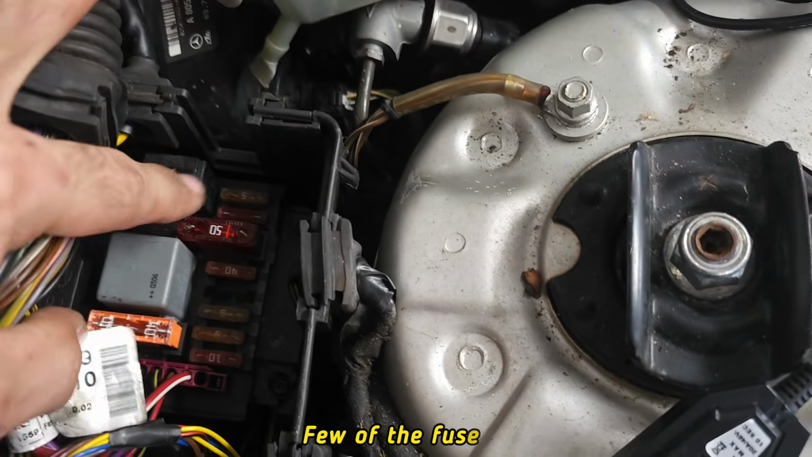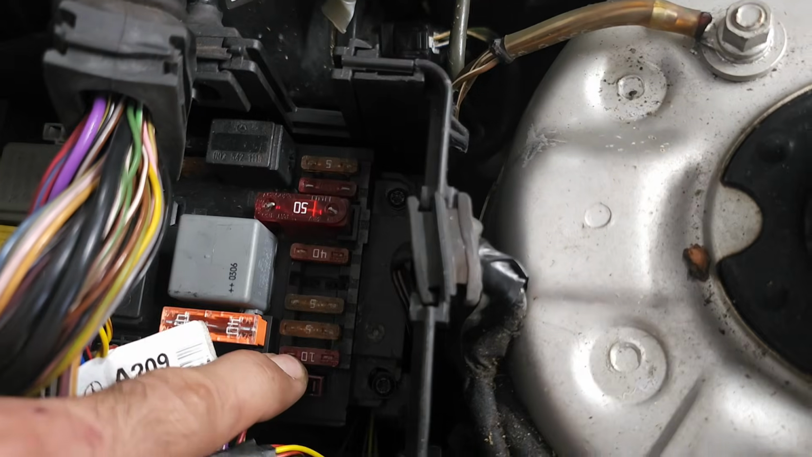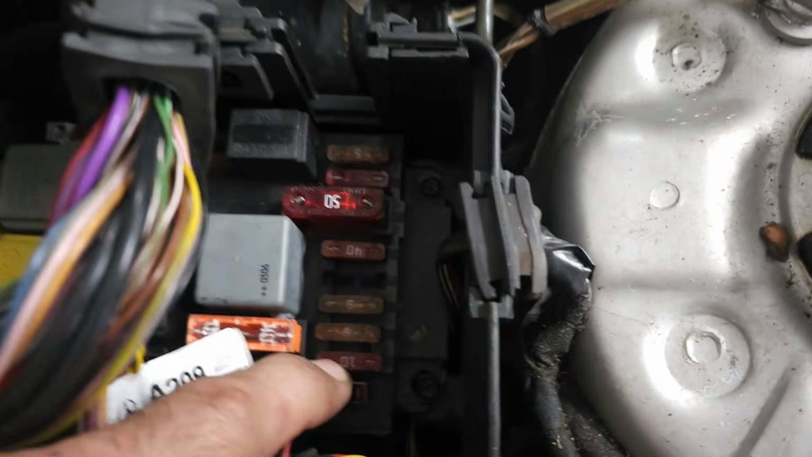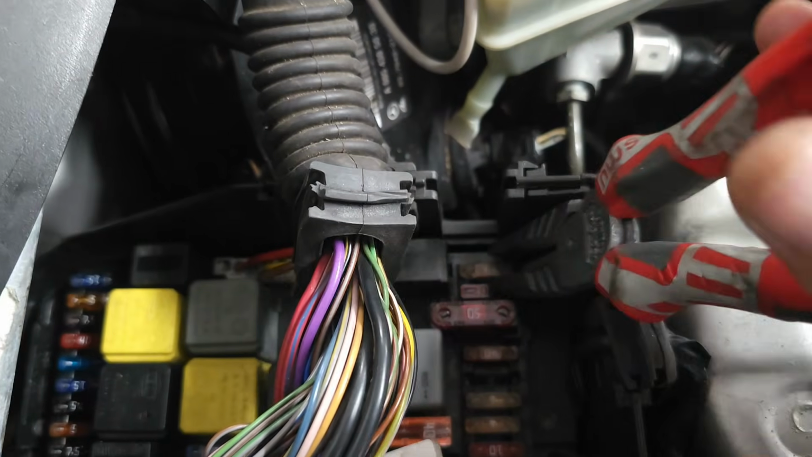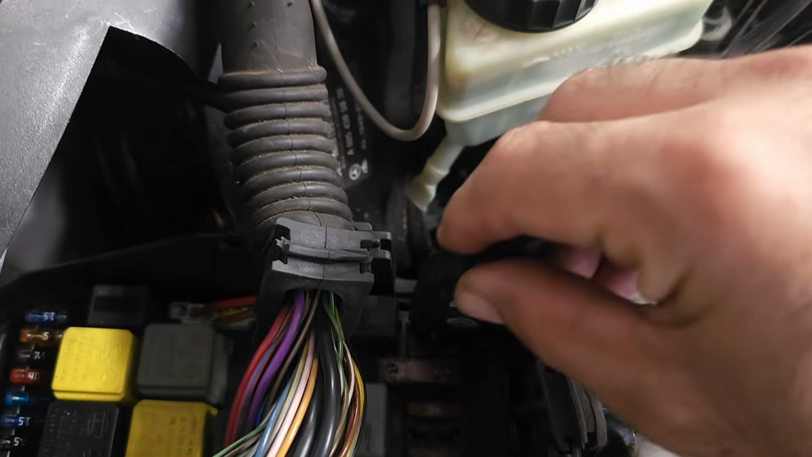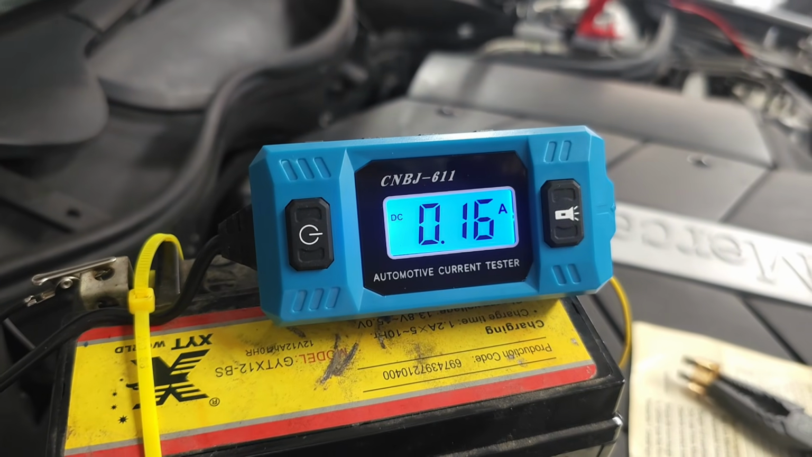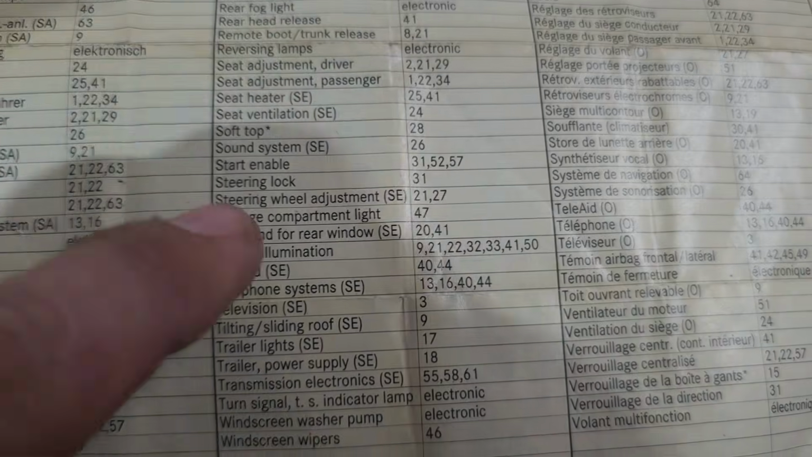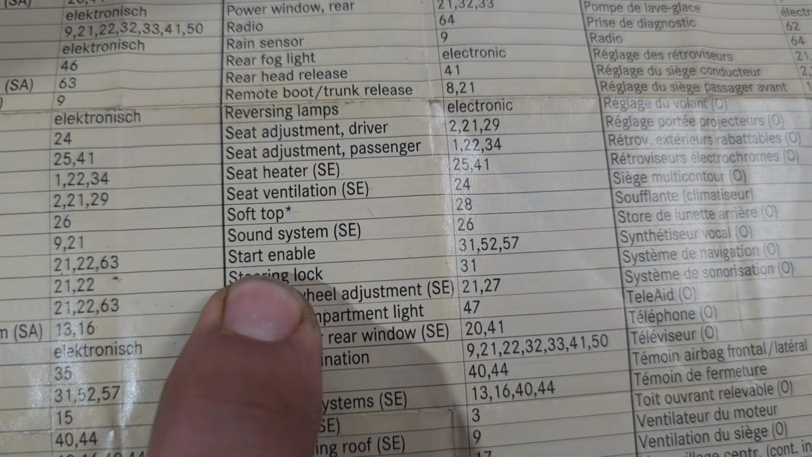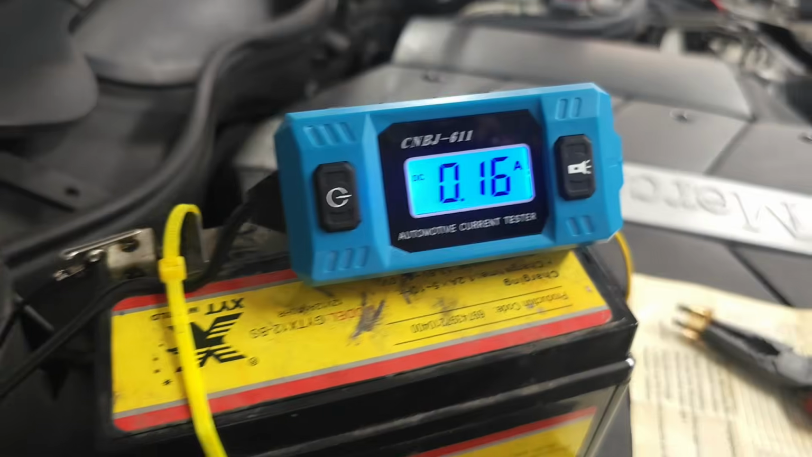And the lucky thing is that this one over here is fuse number 57, and this one over here is fuse number 64. And basically, if we pull these out, where is my fuse puller? I put this one back instead of that fuse, you'll see that we've got 0.16 amp of current drop. That current, it's number 57. So if we check number 57, we'll see that it's start enable, electronic stability program, central locking.